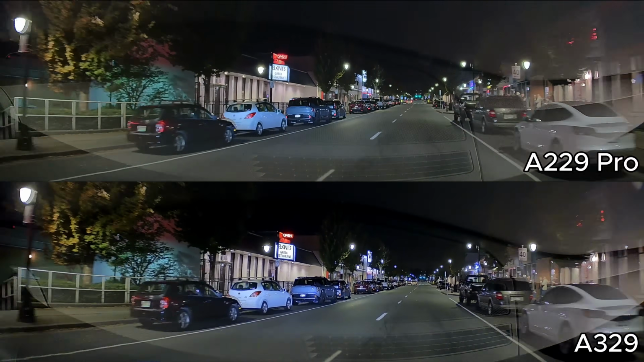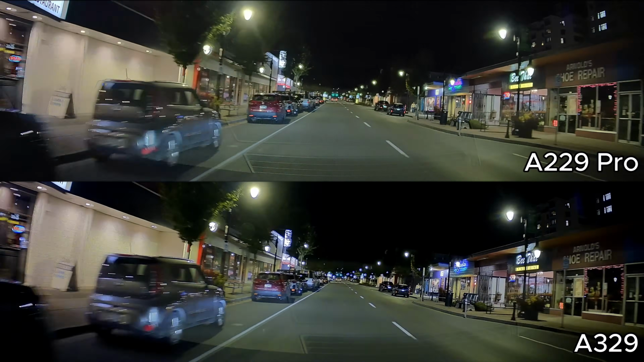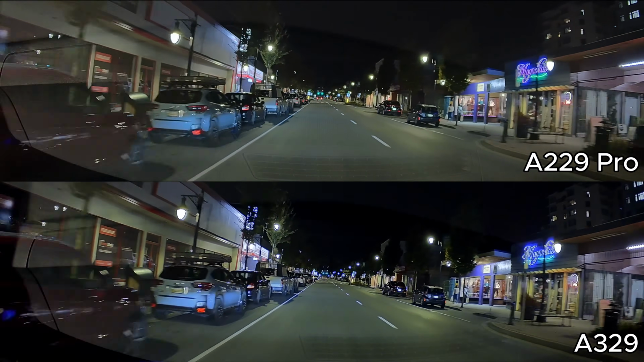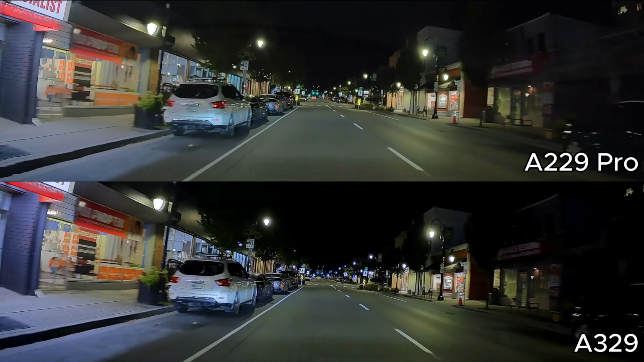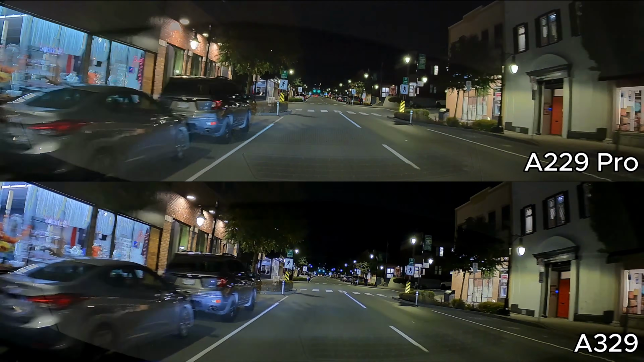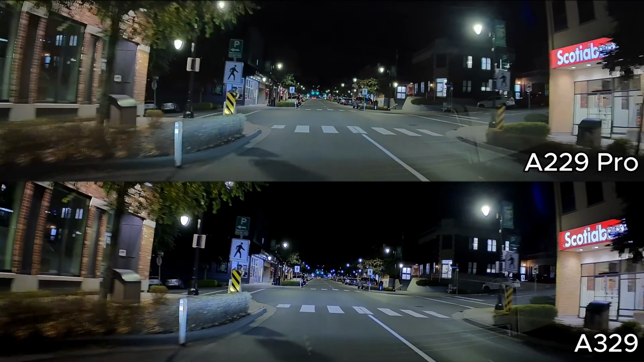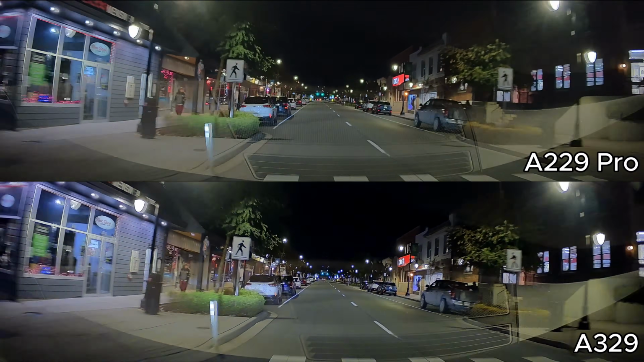This is the Viofo A329 versus the A229 Pro driving at night. You will see right out of the gate, the Viofo A329 picks up the Kia EV9 license plate more clear than the actual Viofo A229 Pro. And as we continue driving forward, this Prius Prime here, and the A329 wins again, picking up the license plate clearer than the A229 Pro.